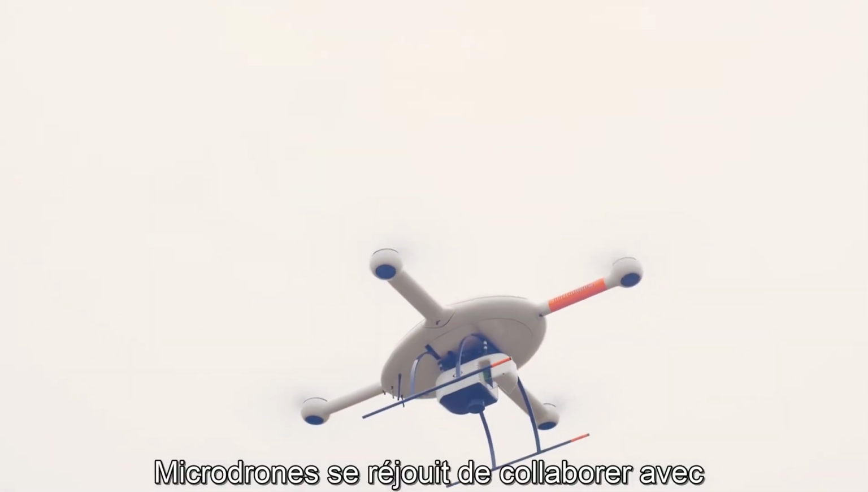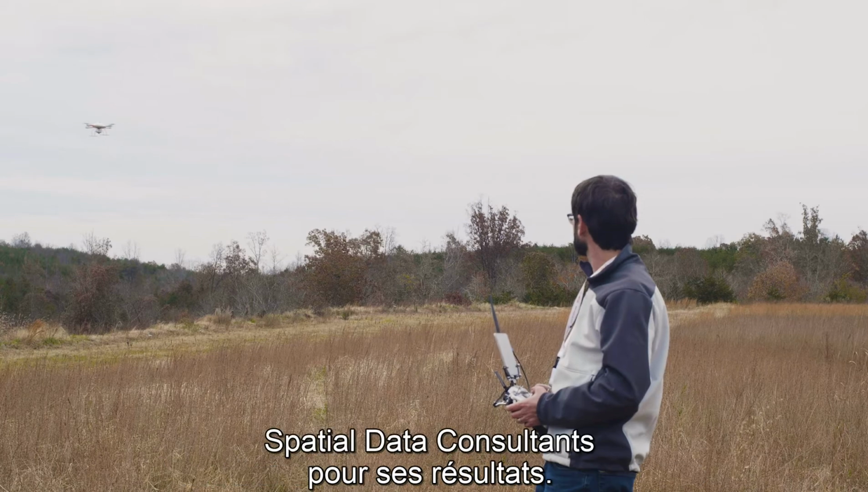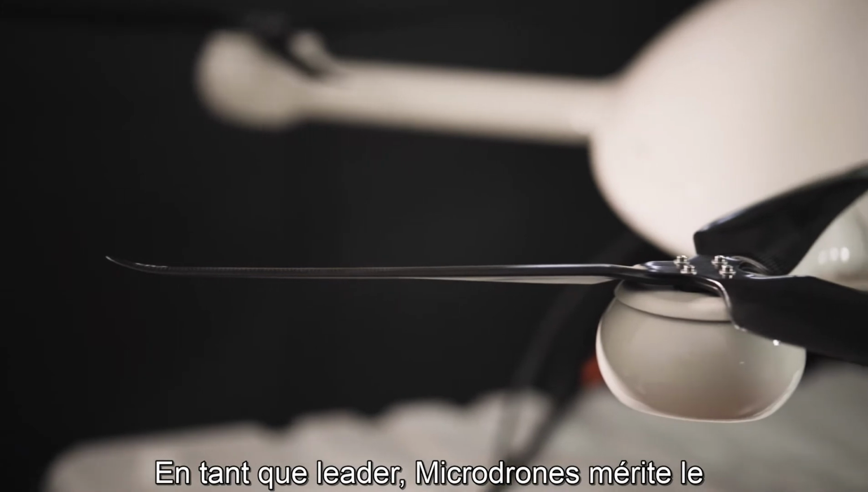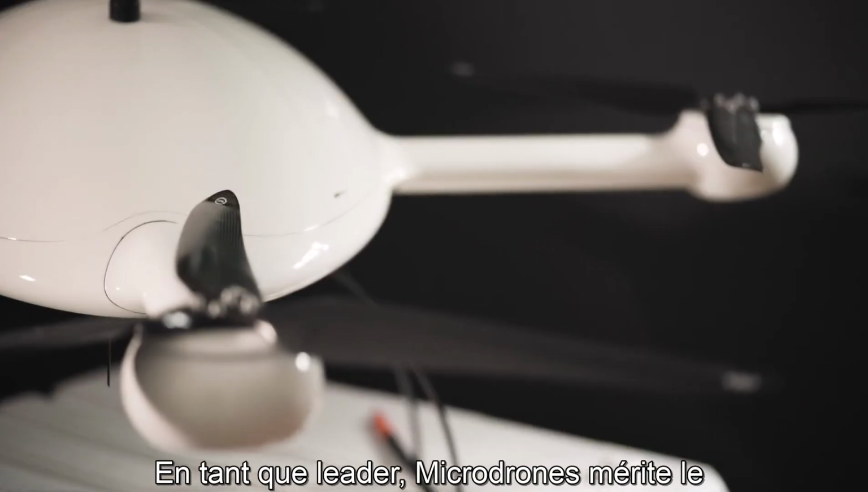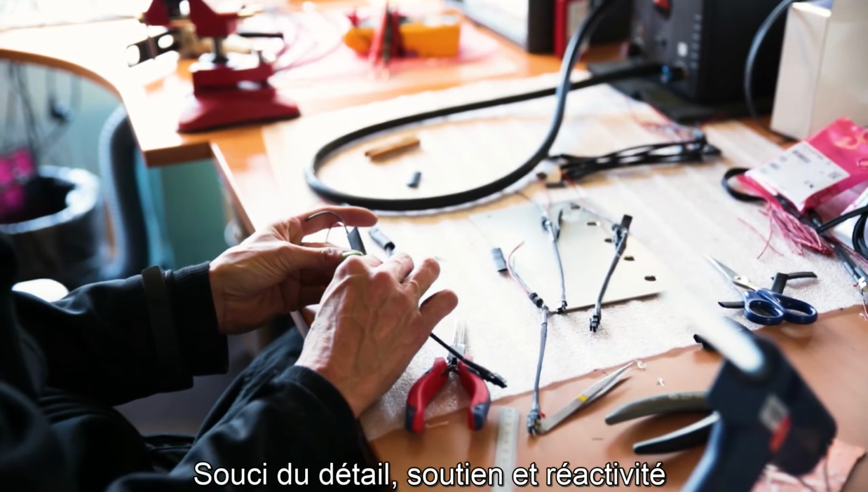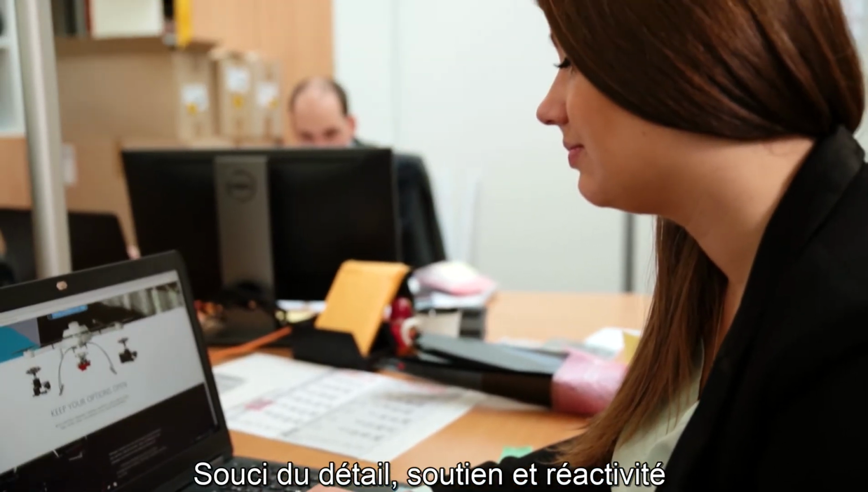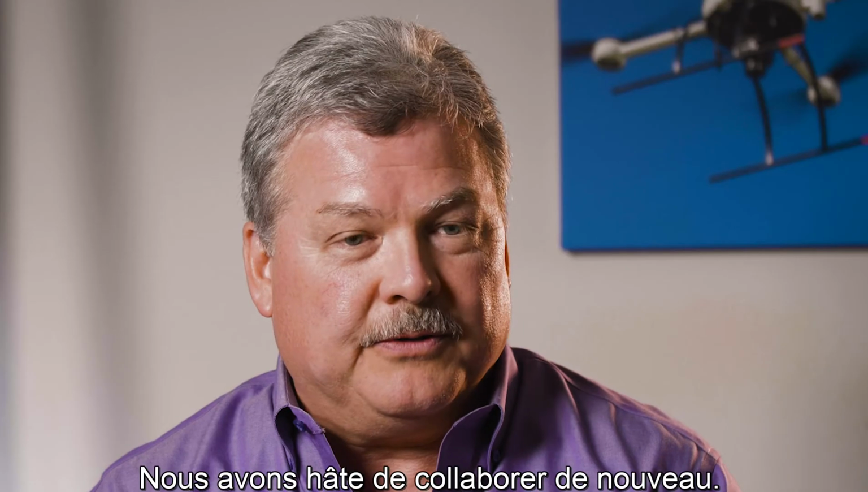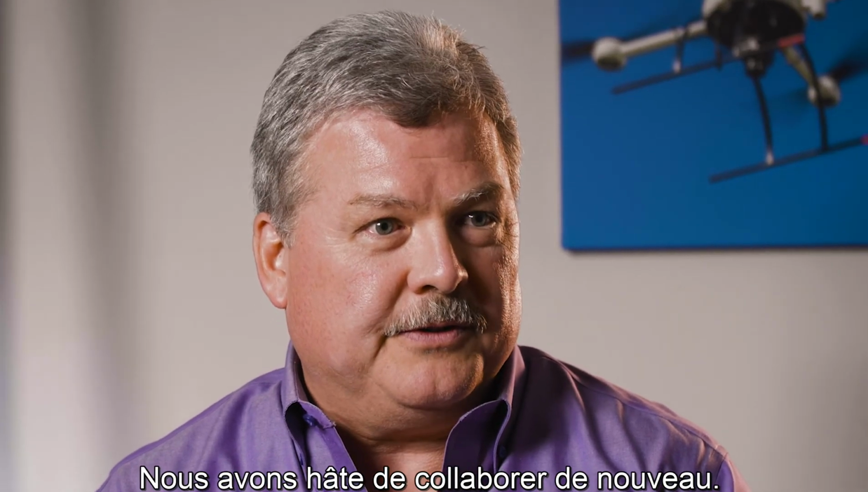It's great for Microdrones to partner with a company like Spatial Data Consultants because they've been producing quality data from manned aircraft for many years. Where Microdrones really stands above the rest in the industry is, first of all, their development team absolutely knows what they're doing. Their attention to detail and their support and responsiveness is absolutely their best attributes. We are looking forward to working with Microdrones in the future.